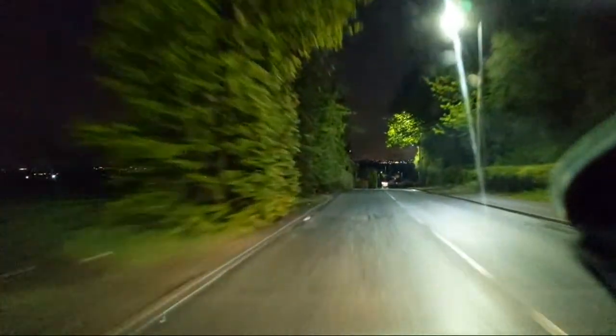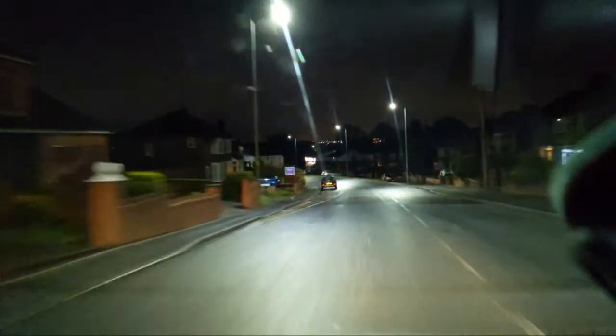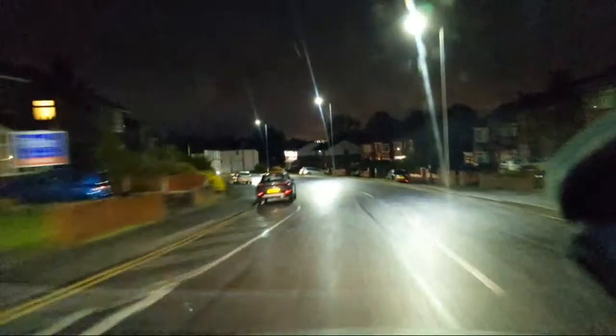We're just dropping into third gear, give it a little push over the hill, and then just let the car take itself down. So we're now in the outskirts of Wigan proper. I don't need to brake, the car keeps us at 30 or thereabouts.